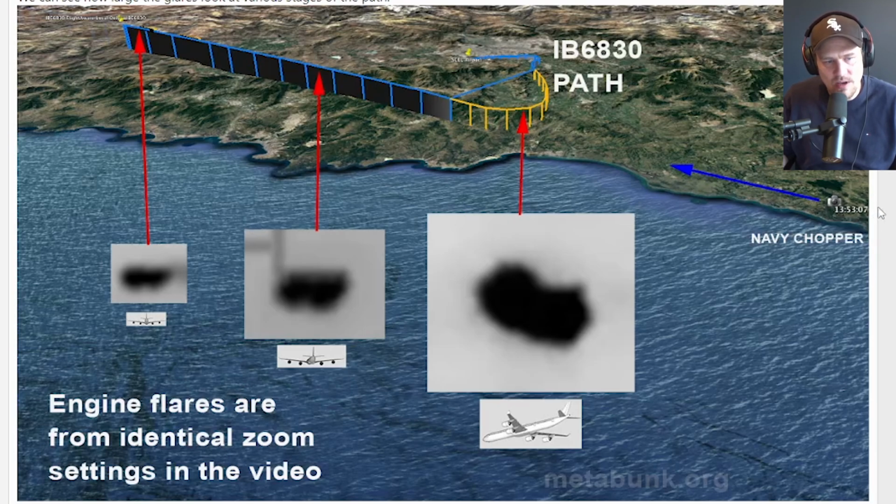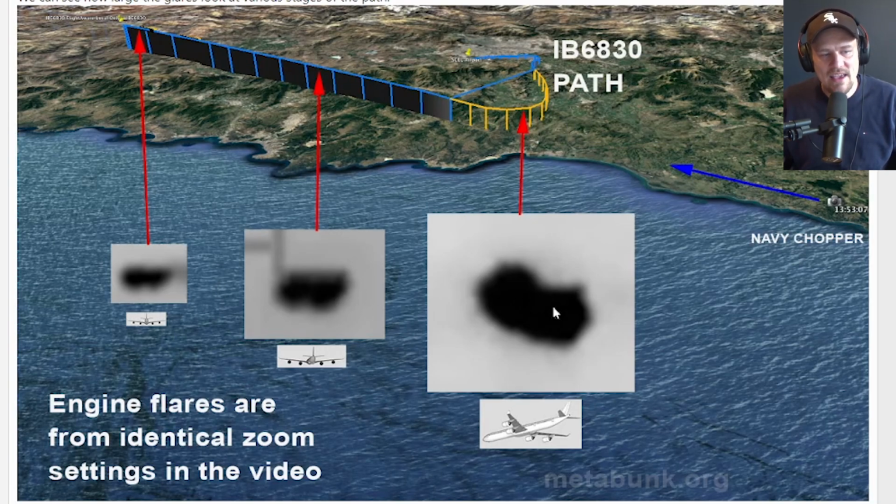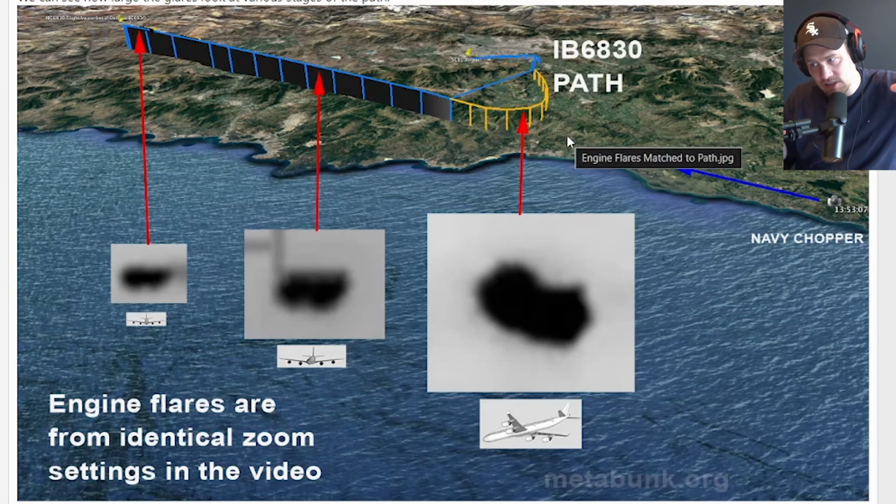And here's a beautiful illustration that really shows how it went down. So the blue line over here is where the Navy chopper flew. As we said in the beginning, he flew along the coast. And then over here is the flight path of IB6830. And you can actually see that looking from this angle, you would see the engine flare not straight, right? Because at this point, the airplane is going towards one direction, so it's tilted, so it wouldn't be straight. And then over here where you see it, you actually see it kind of descending off into the distance, but then it's straight, right? Like suddenly you can see the airplane is straight. And again, you don't see the airplane, you just see the engines left and right. So the way this object behaved in terms of tilting to a direction and then straightening out for the straight flight perfectly lines up with the direction, with the angles. It's just a perfect match.